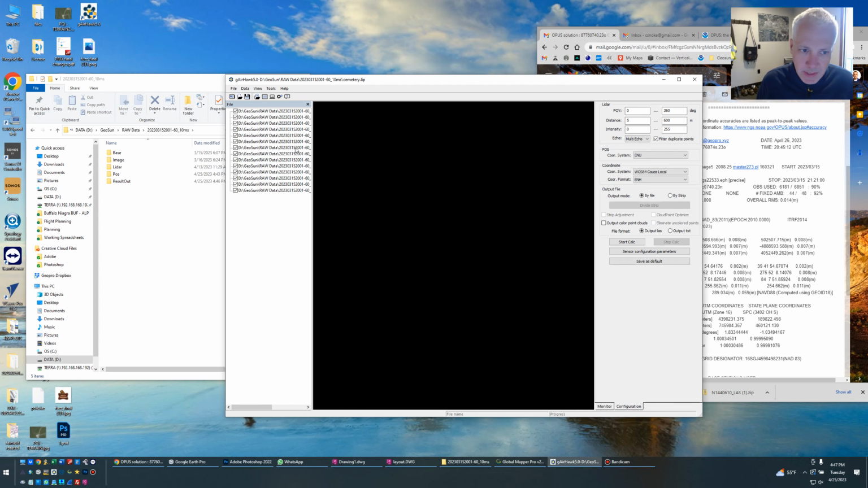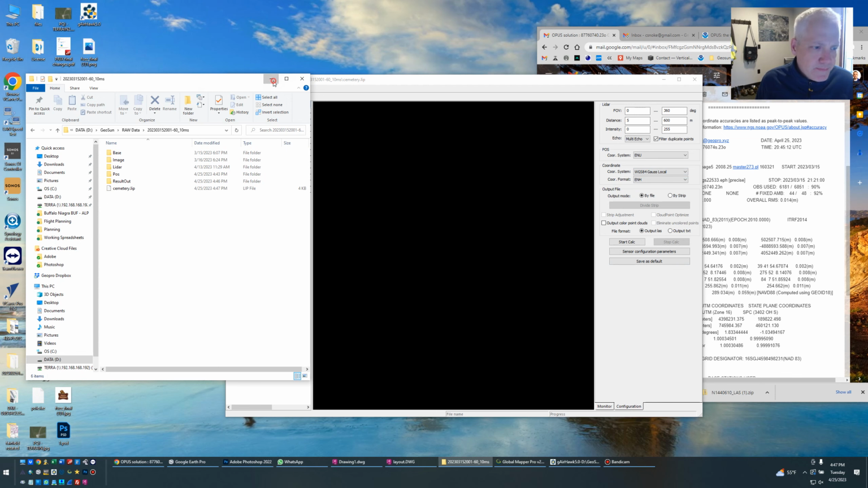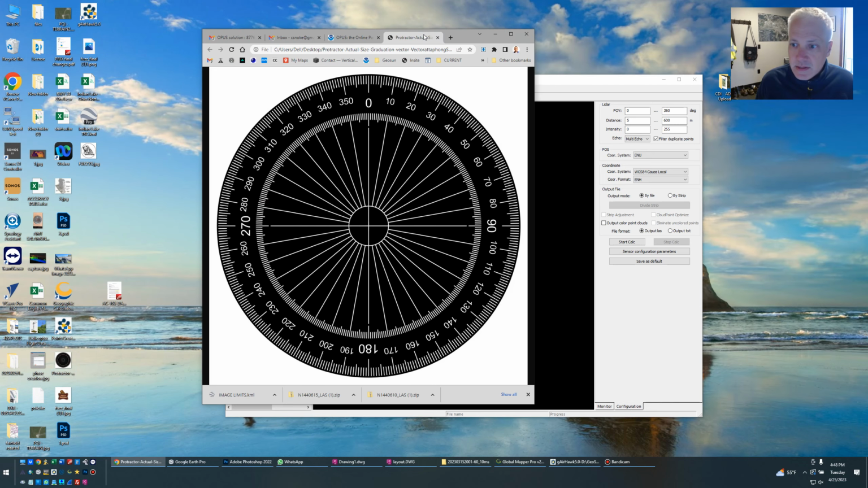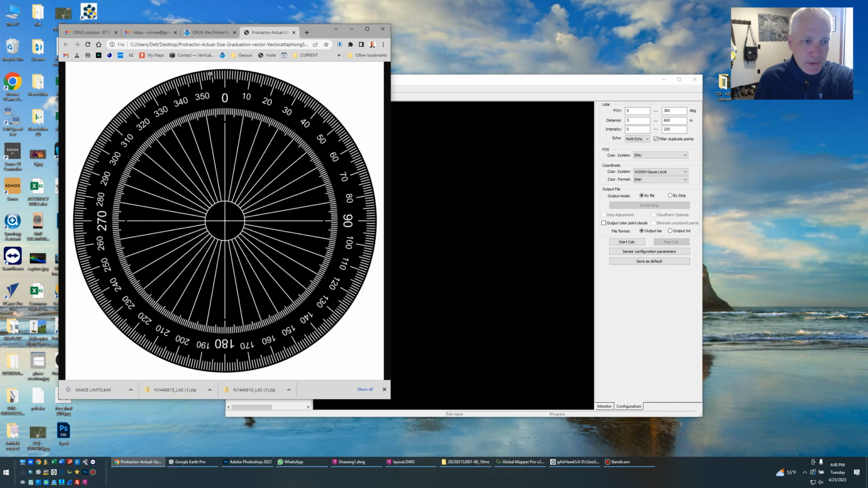So I hit OK, it loads the data, and then I can specify when the LiDAR is flying. Straight up from the LiDAR system is 0, then there's 90 degrees, and 180 is down.